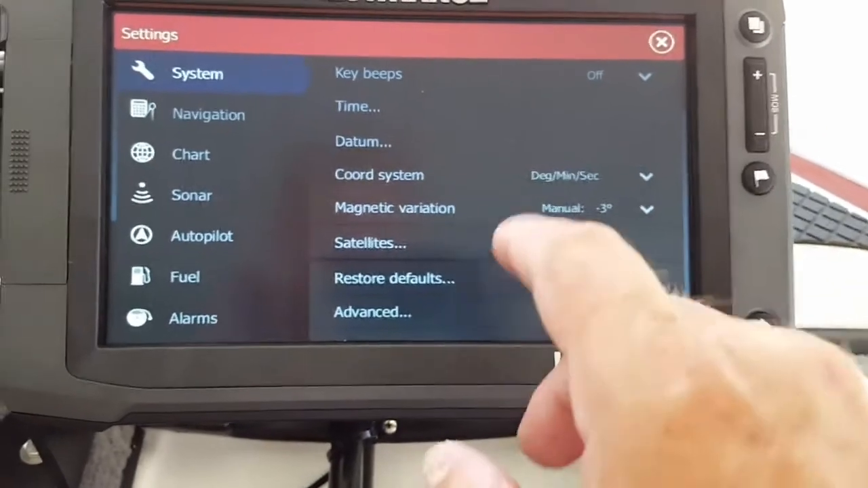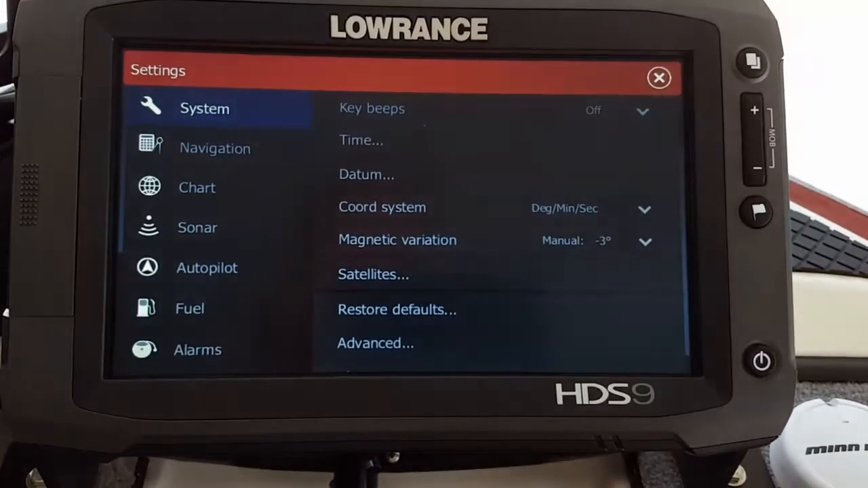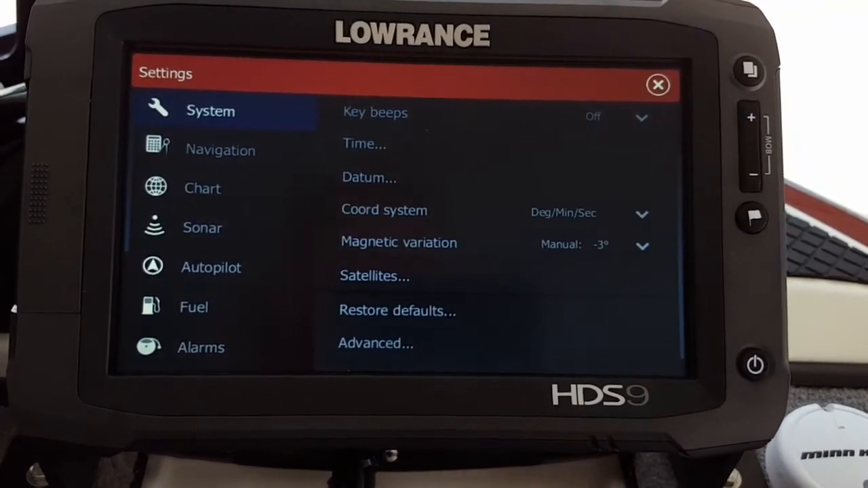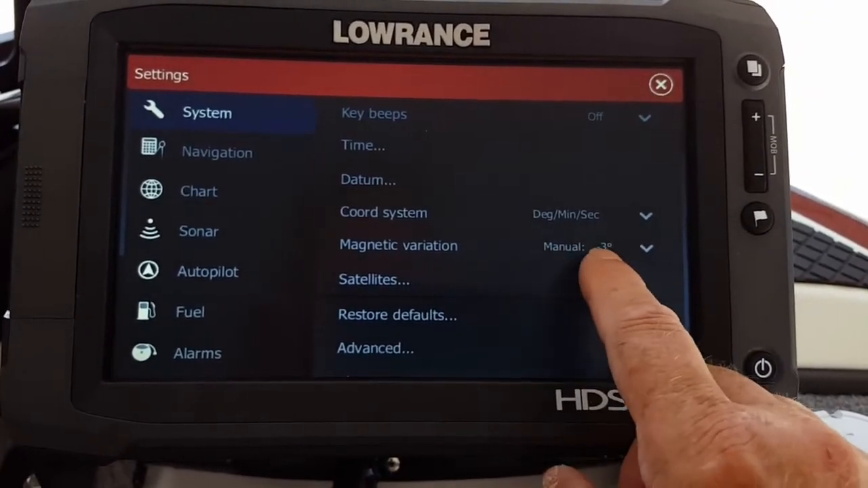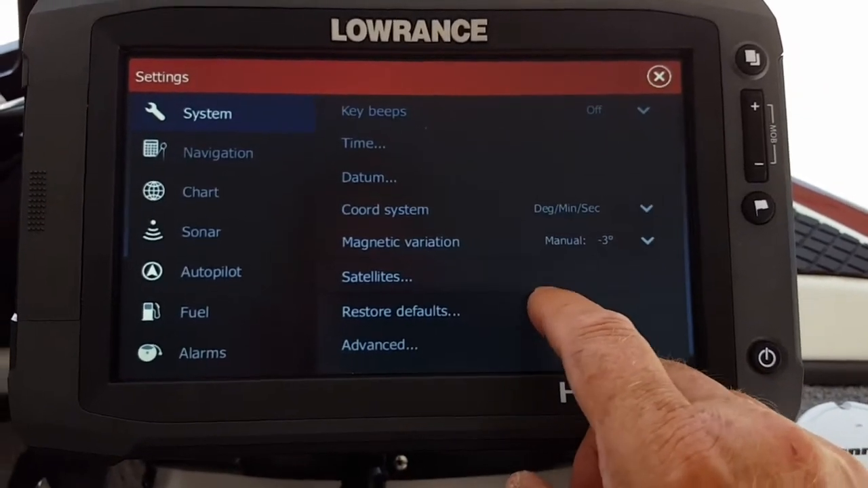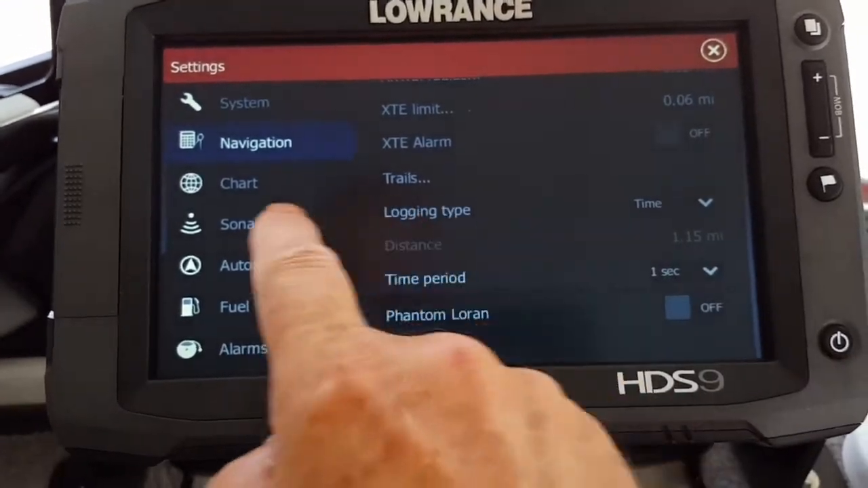All right, so when I installed the Point-1, I had to calibrate the boat. You have to turn circles, keep it within 1 to 3 degrees when you turn in a circle, and then you calibrate the Point-1. Well, I've done that, but then now I come in here manually and set this minus 3 degrees.